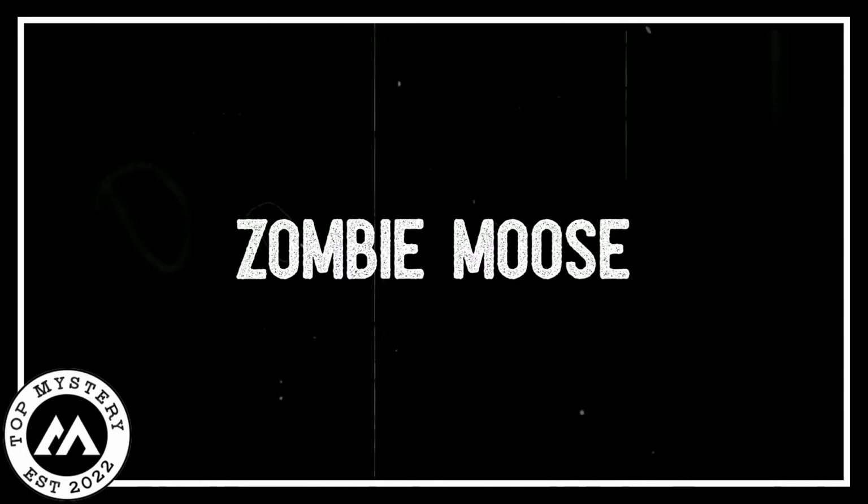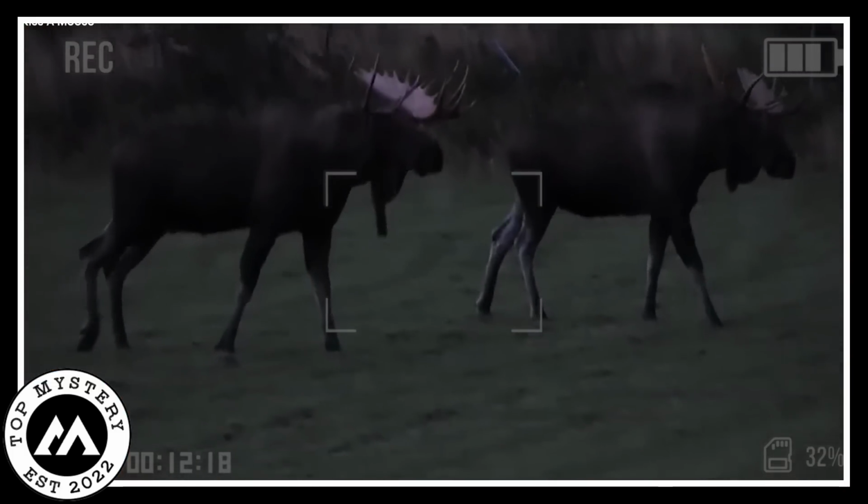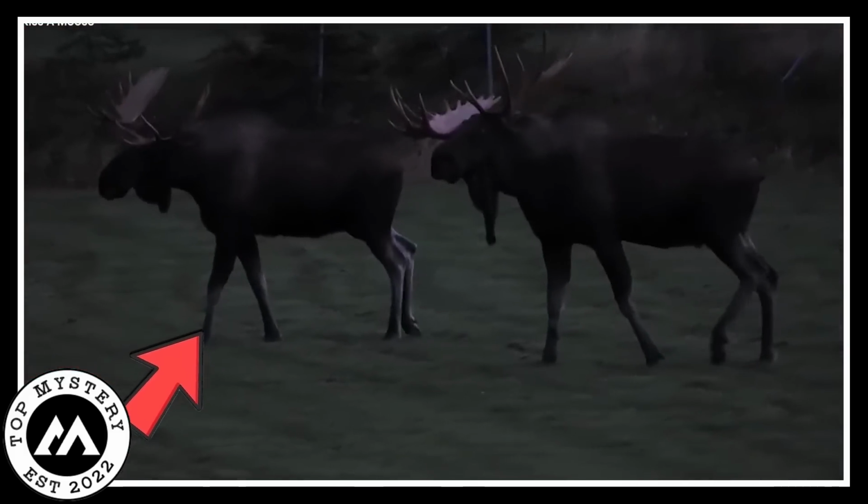Zombie moose. In the heart of the rugged mountains, a camera captured a strange yet puzzling scene. Two moose, unlike any ordinary ones, traversed a small grassy expanse with an unhurried grace.